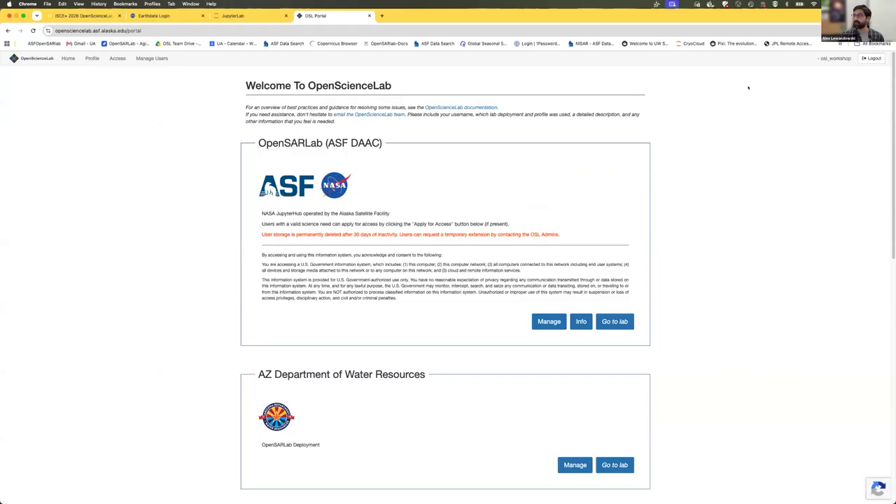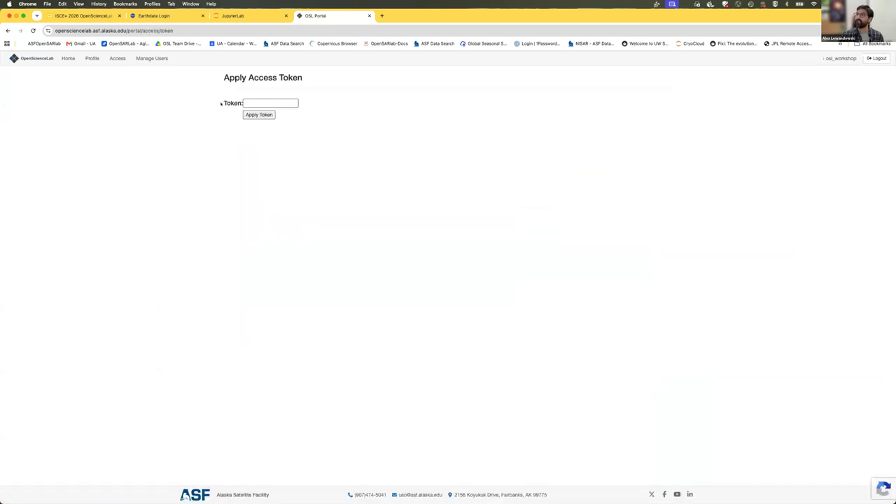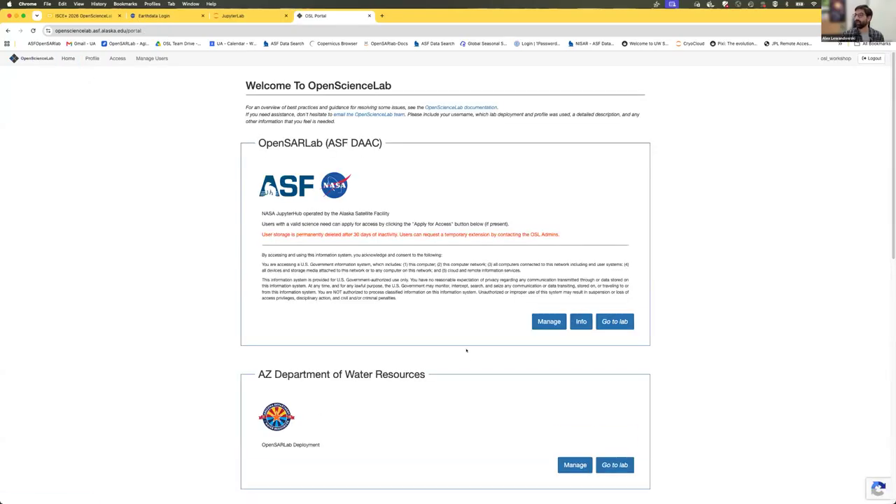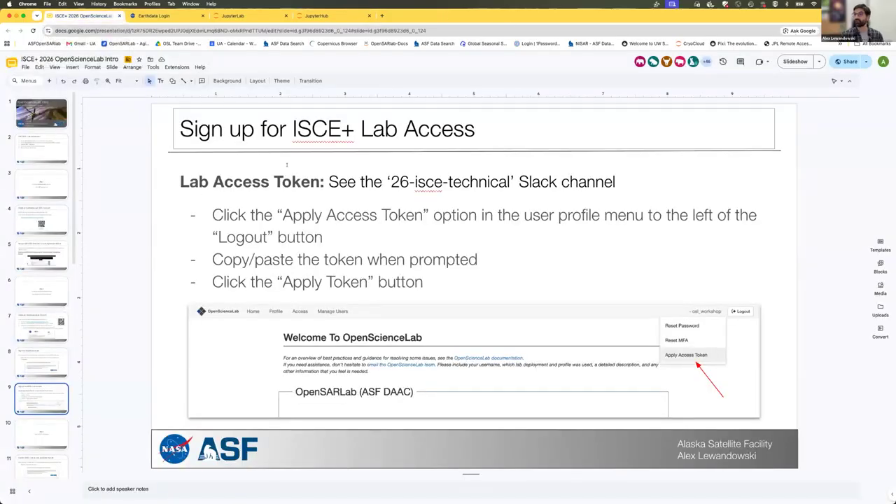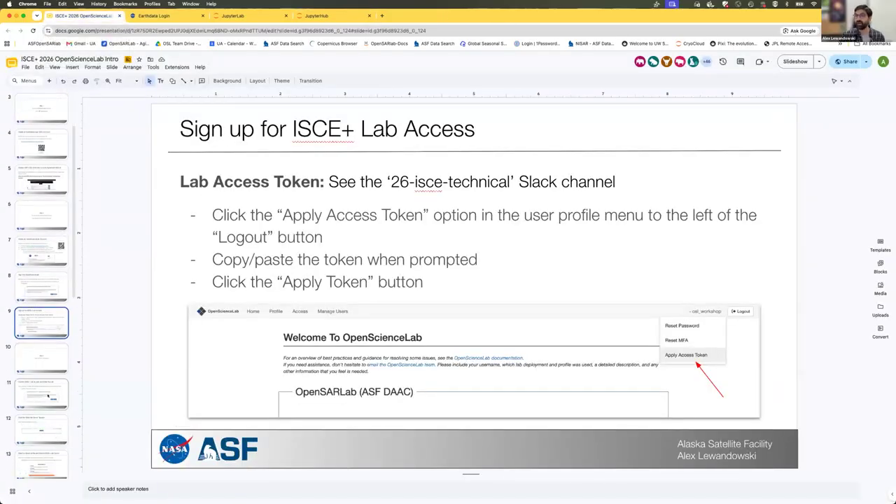if you don't have access to the class lab yet, you'll see your username up at the top right here. So click on that, and you'll see the option to apply an access token. Click on that, and then you can just paste that token from Slack right in here, and click the apply button. And then at that point, you'll have access to the lab, and when you scroll down, you should see that you can actually go to the lab.